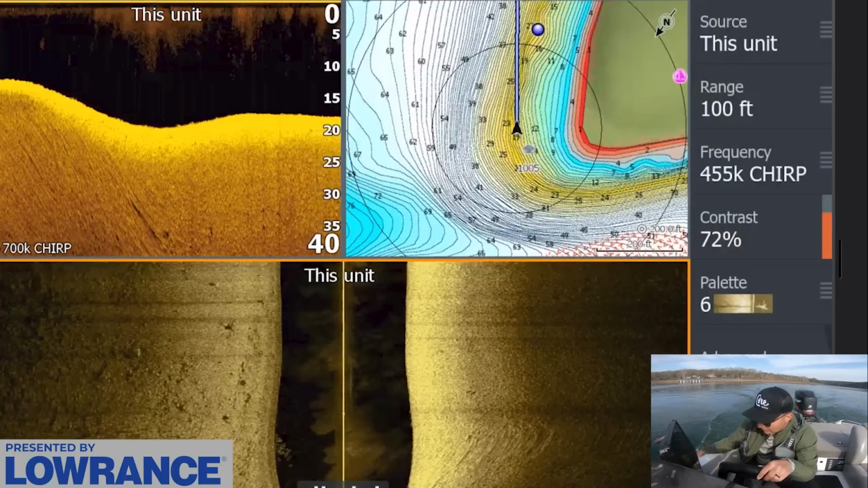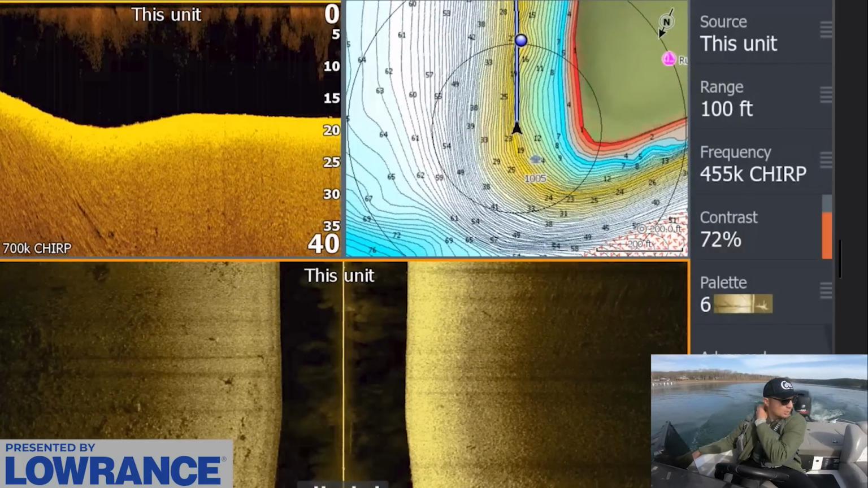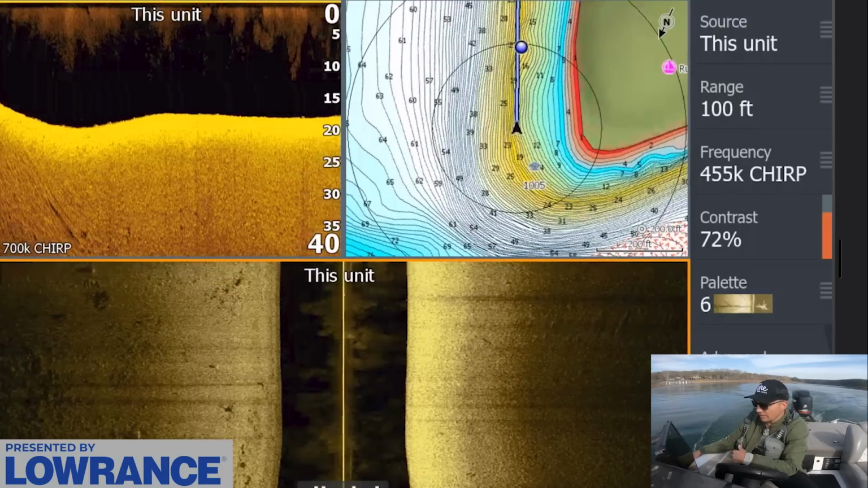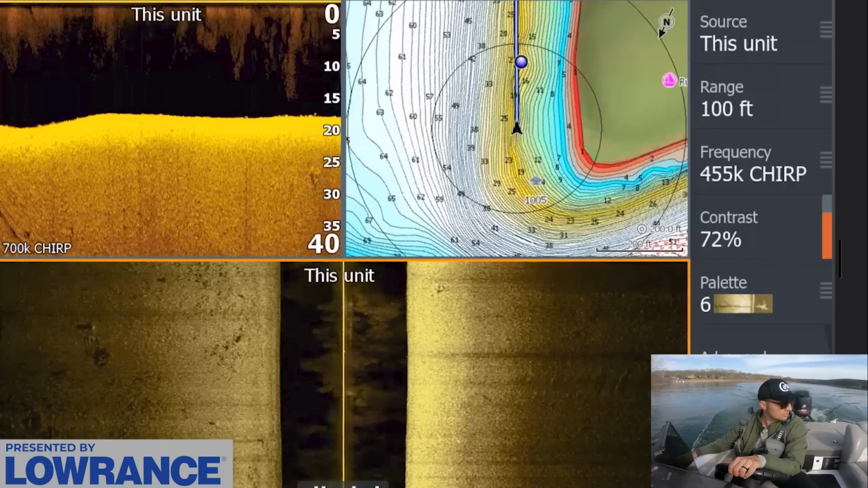So 15 foot of water, 20 foot of water, somewhere in there. Let's keep rolling and keep in this depth zone then. So I'm gonna keep my boat right in this, like, you know, between 15 and 20 foot. And I wanna see if I can find anything that really jumps off the screen.